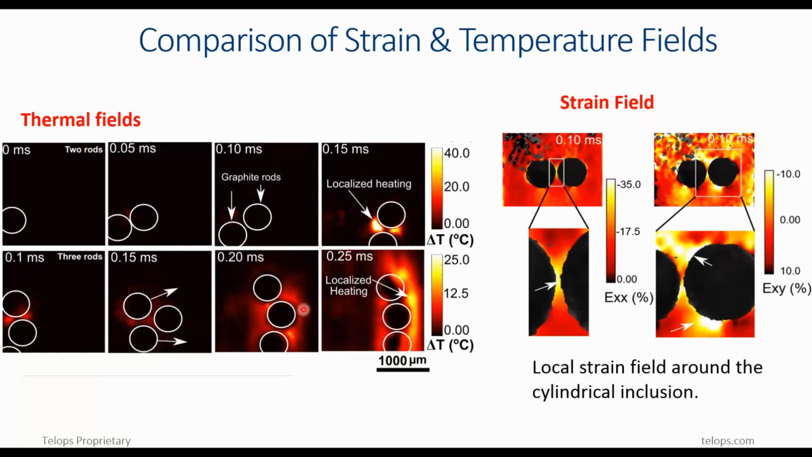showing strain fields and temperature field here, where the axial strain in the polymer region between the solid inclusions is very significant compared to the other locations, and the shear strain is high on locations where the temperature is high. This suggests that high shear deformation near those solid inclusions causes relatively high motion between the polymer and the solid inclusion, which causes the heat generation and the following temperature rise.